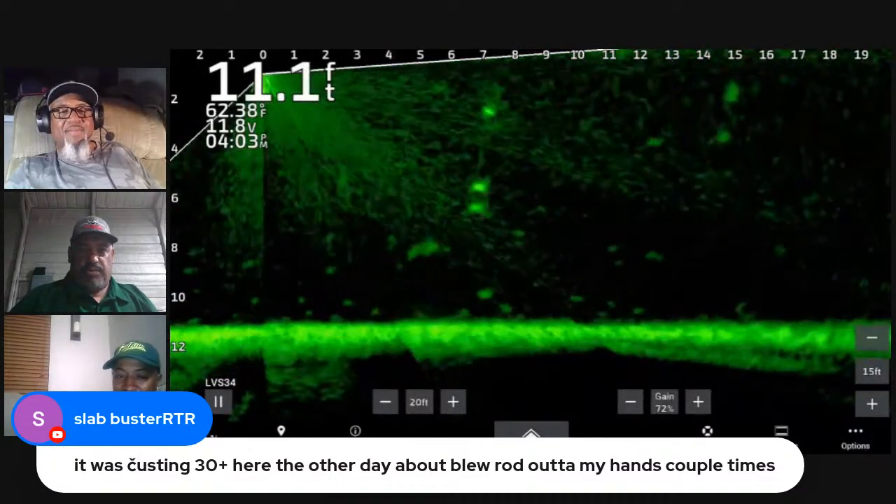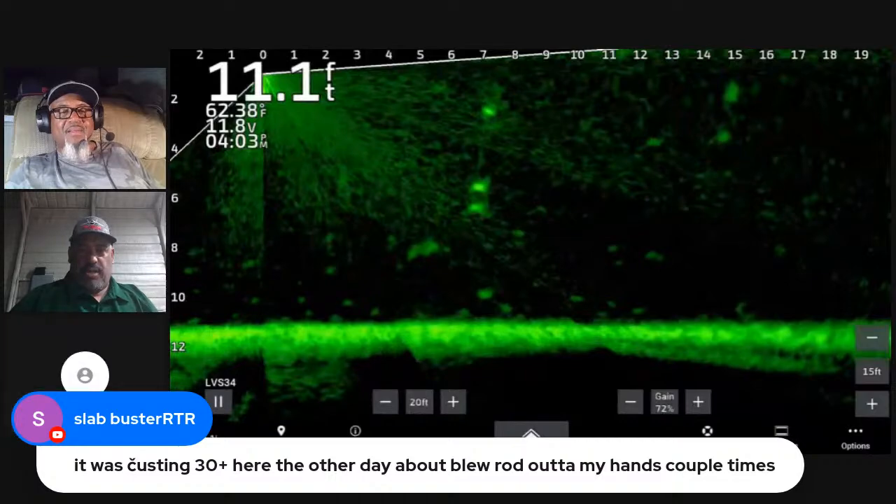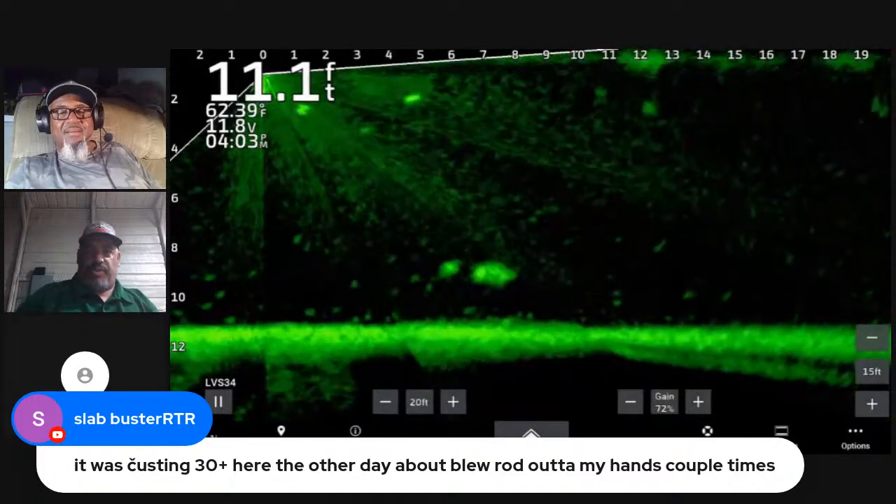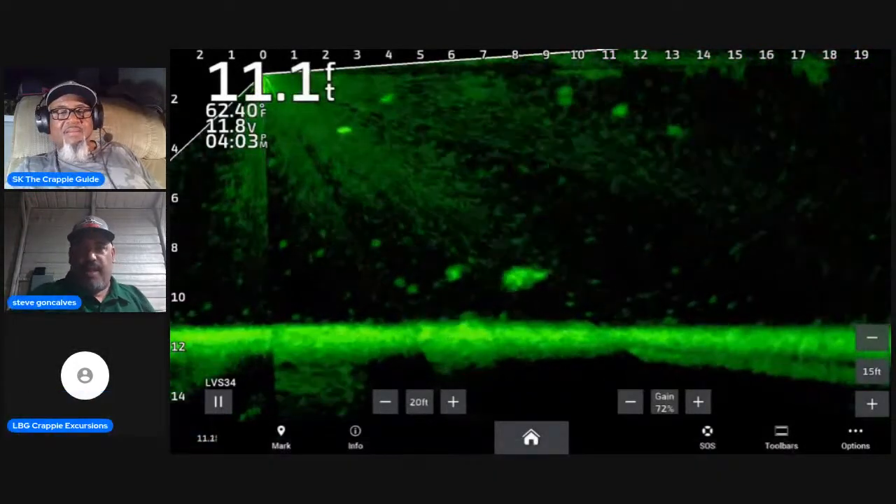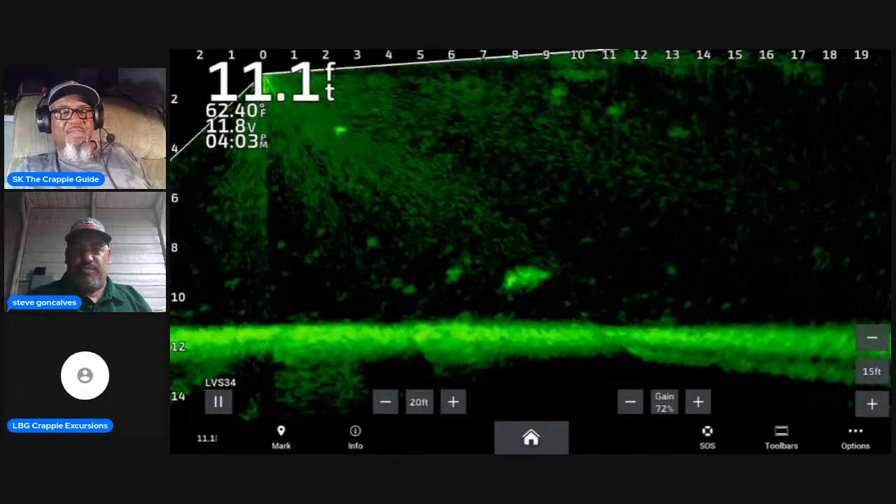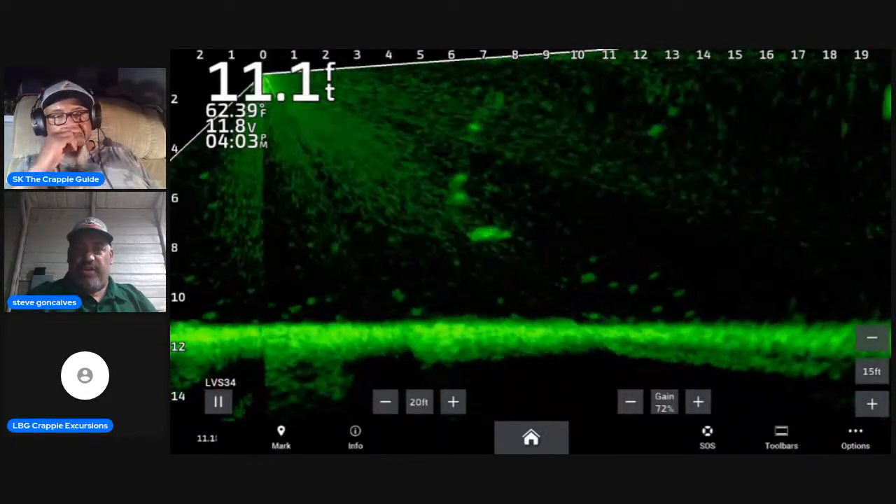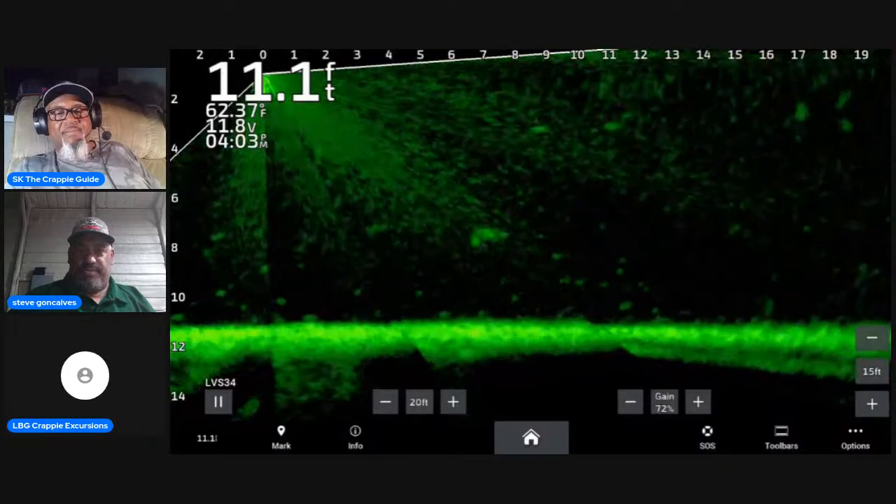Trying to figure it out. Basically, you can see that big fish is about 8 foot, and he's moving to the right. Let me pause it. See, that's a big fish right there. He's just swimming.